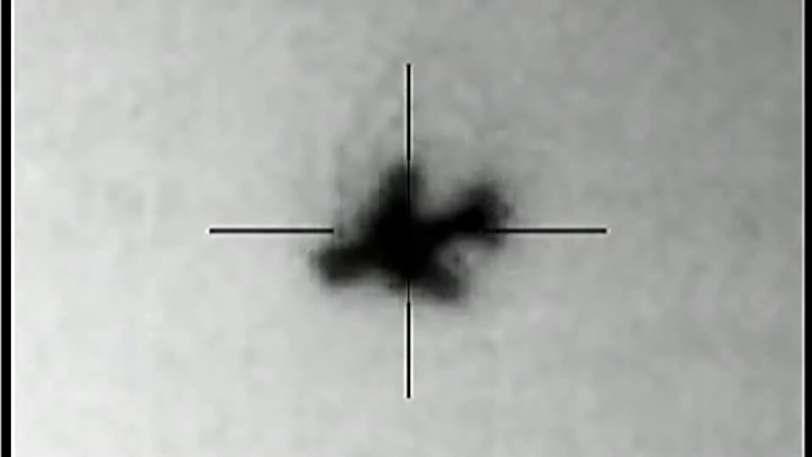It's right over my head. Sometimes a UFO will fly by these jets. Something flew by it. What was that? Something else flew. There, it zooms off.